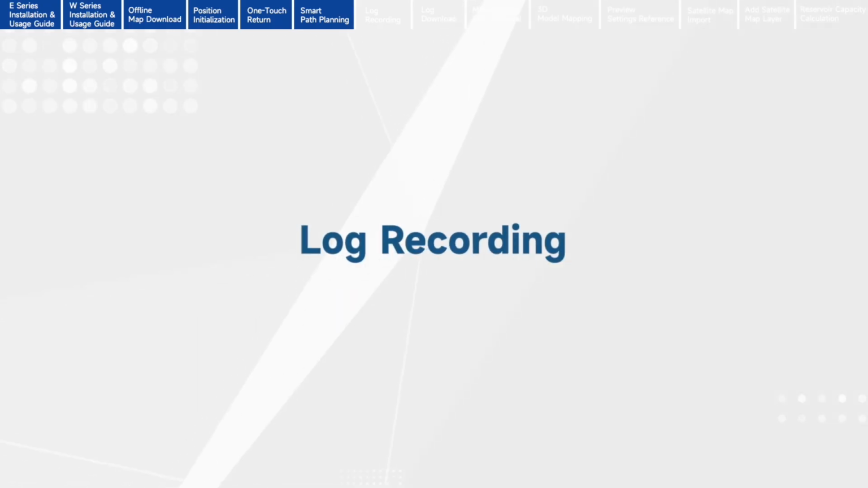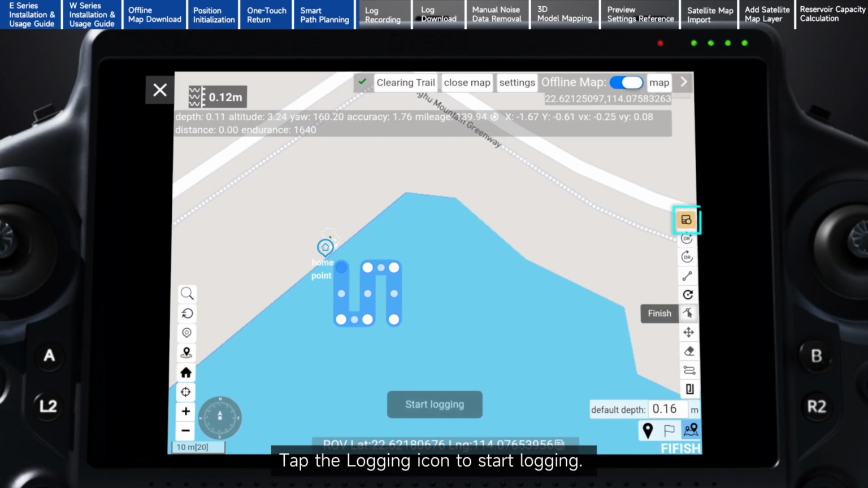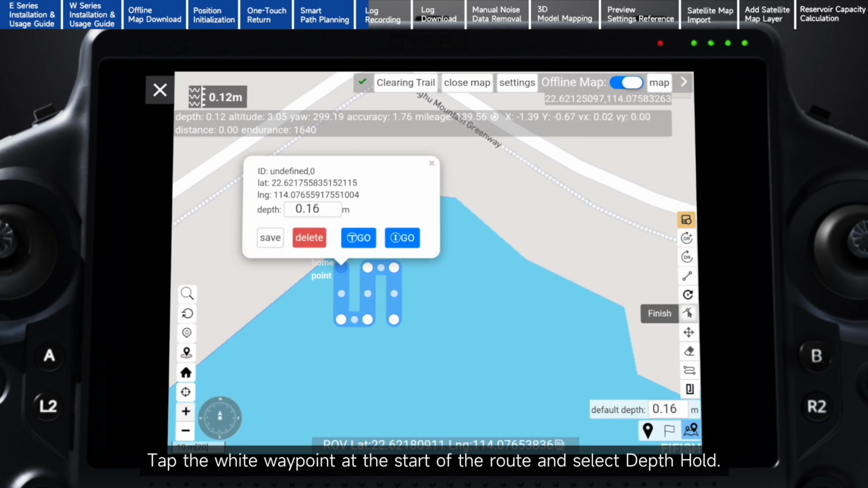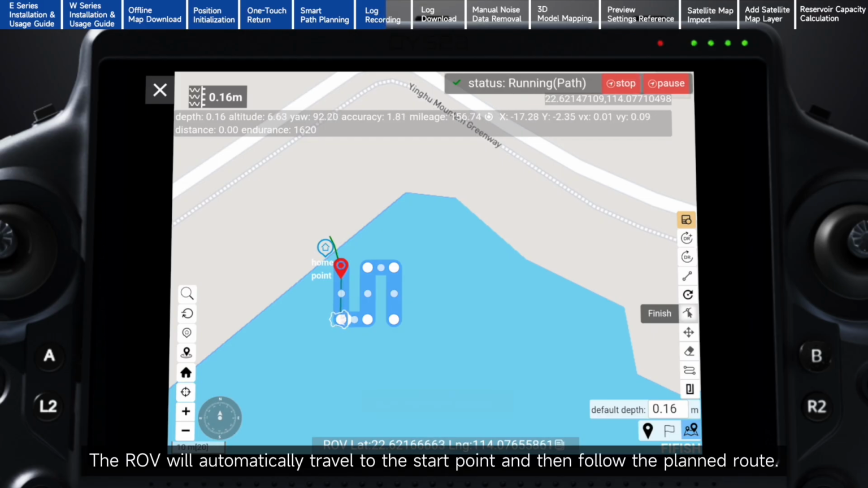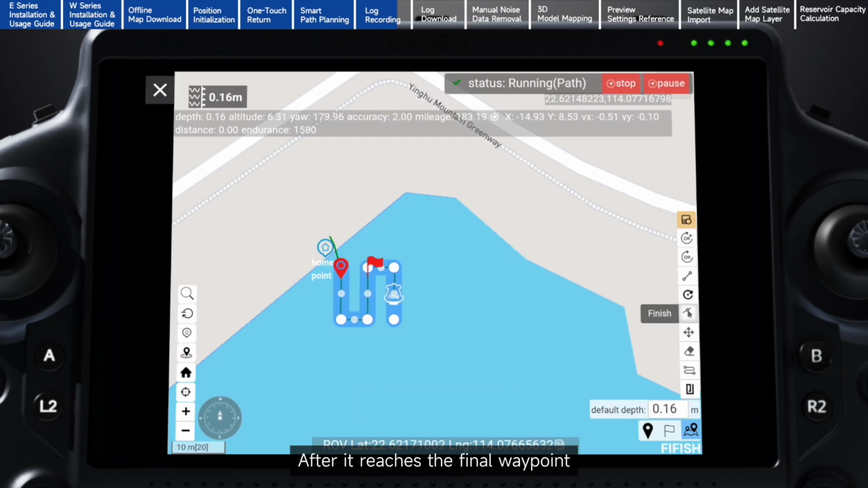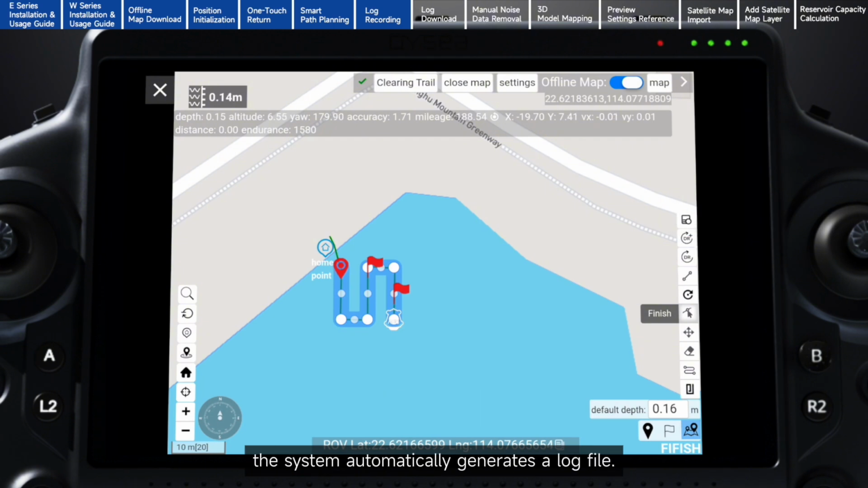Log recording. Set the ROV to a level attitude. Tap the logging icon to start logging. Tap the white waypoint at the start of the route and select Depth Hold. The ROV will automatically travel to the start point and then follow the planned route. After it reaches the final waypoint, the ROV stops autonomous cruising. Tap the logging icon again to stop logging. The system automatically generates a log file.